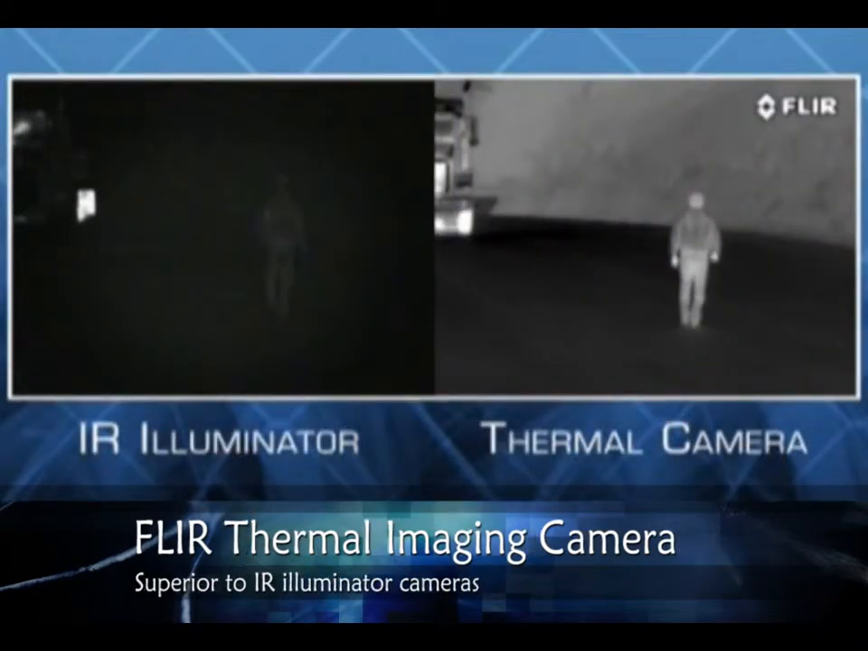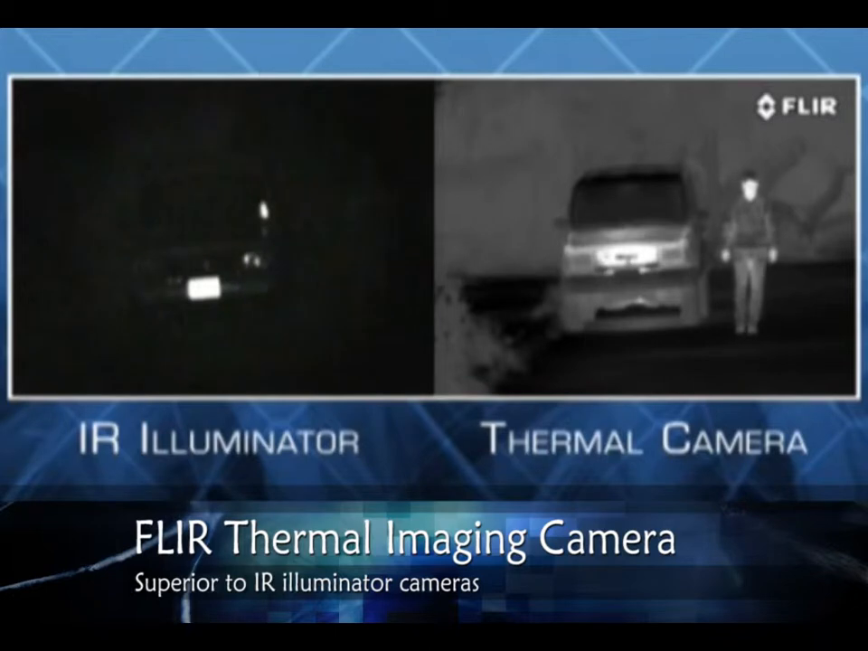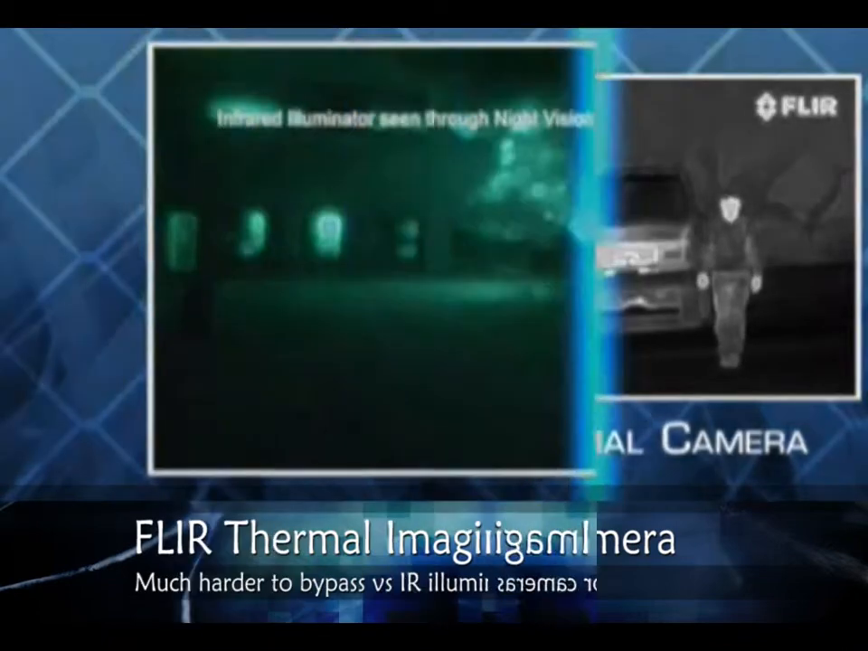Don't confuse infrared illuminated cameras with FLIR's thermal security cameras. They are not the same. Inexpensive infrared illuminated cameras aren't much different from conventional CCTV cameras. They just use a spotlight of emitted infrared light to illuminate some of the objects in their field of view. Uneven field illumination leaves operators nearly blind in the portion of the image that isn't covered by the illuminator.